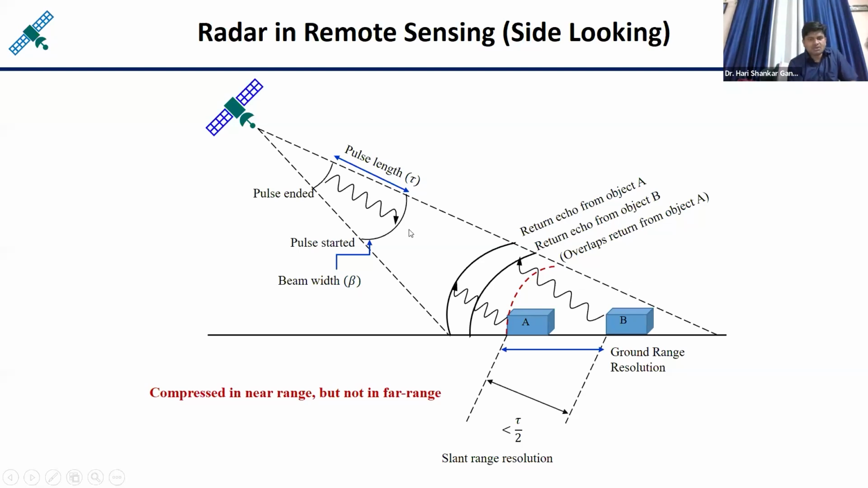And if you want, you can draw a line in between also, that is called the central slant range, or sometimes we call it the Doppler range. Okay, the Doppler concept I will explain sometime later. So you can see this is called the near slant range, this is the far slant range.